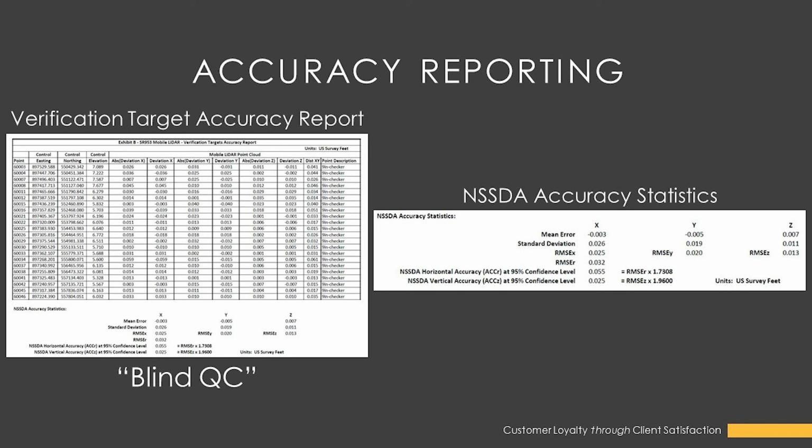So you see here, this project had about 20 verification points. This spreadsheet just documents the deviations from the measured point in the LiDAR data set to the actual survey control values. There you see the deltas for the X, Y, and Z, and then also the NSSDA statistics.